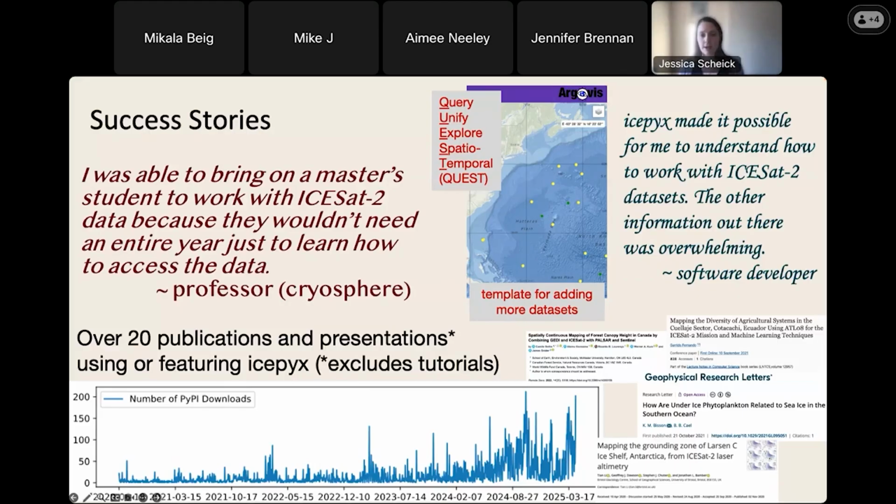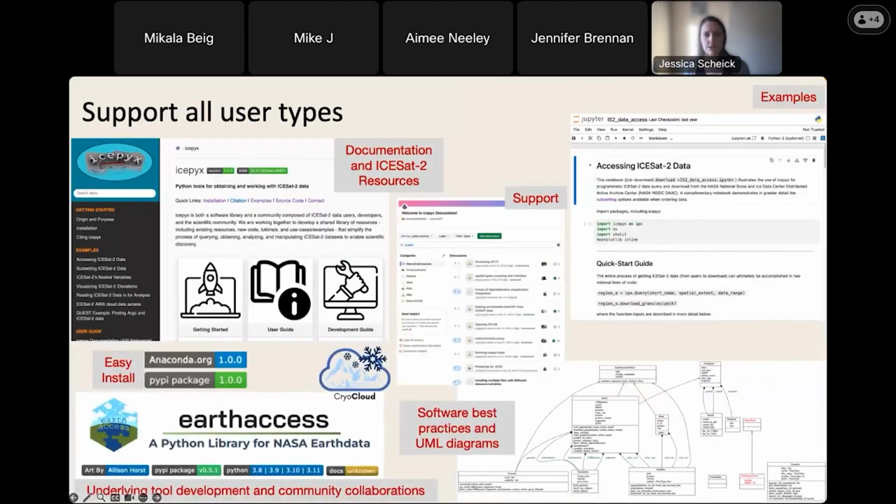It's a really valuable way for letting us know as the folks building those tools which ones you're finding most useful. And so that just really points to how critical it is for icepyx that we have both these technical capabilities, but are also making sure that we're supporting all user types.